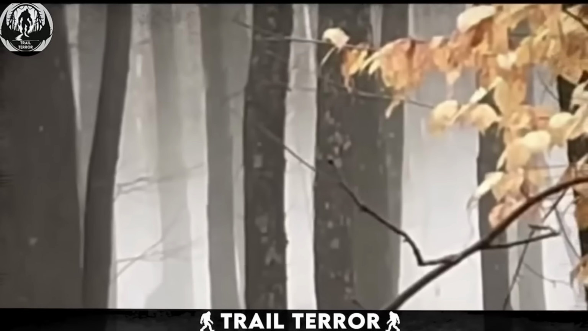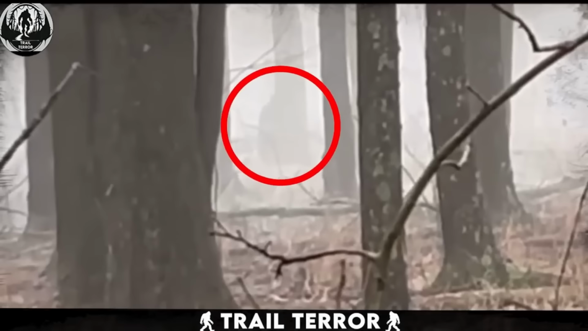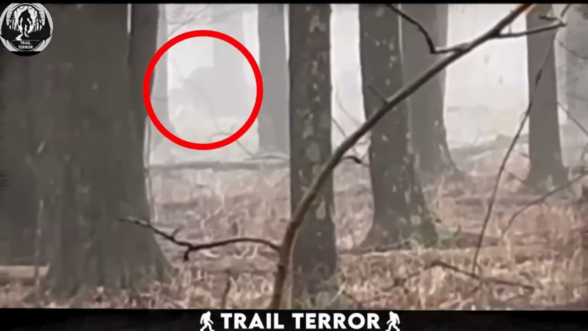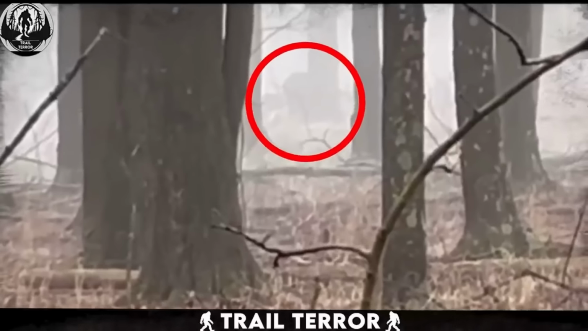This video, uploaded on Facebook by a hiking couple, claims to have captured what they believe to be a Bigfoot in the distance. The footage reveals a dense fog in the woods, and as the couple zooms in, a massive creature comes into view, seemingly engaged in its own activities.